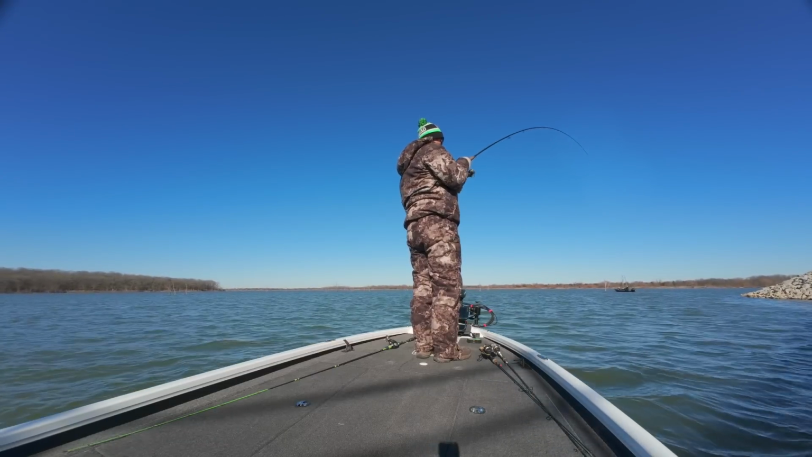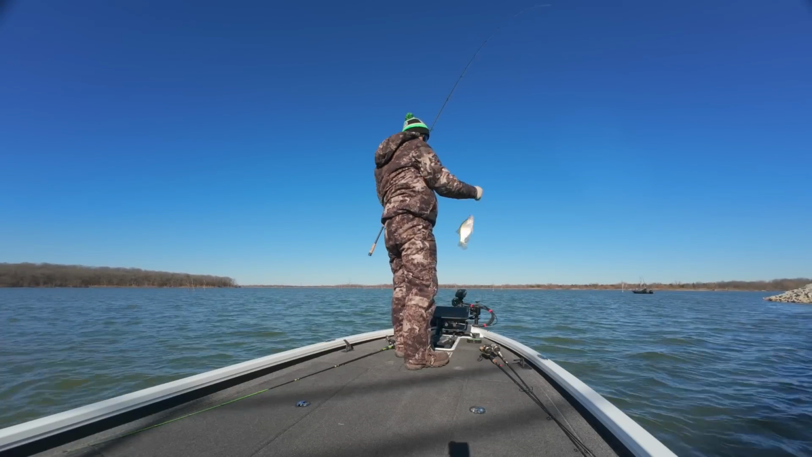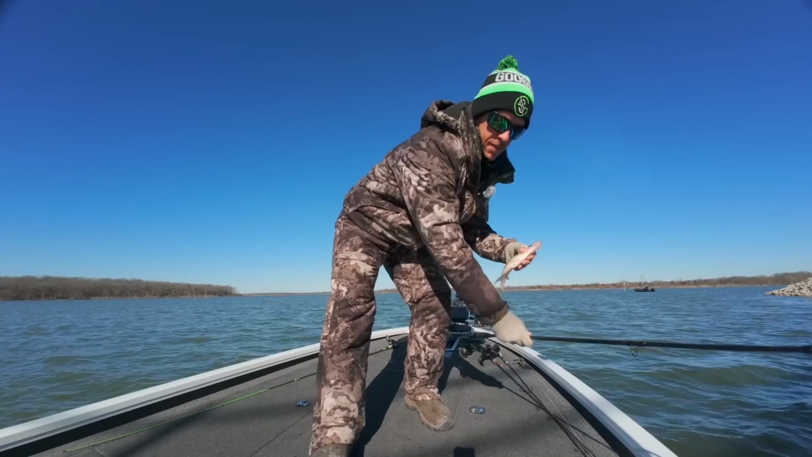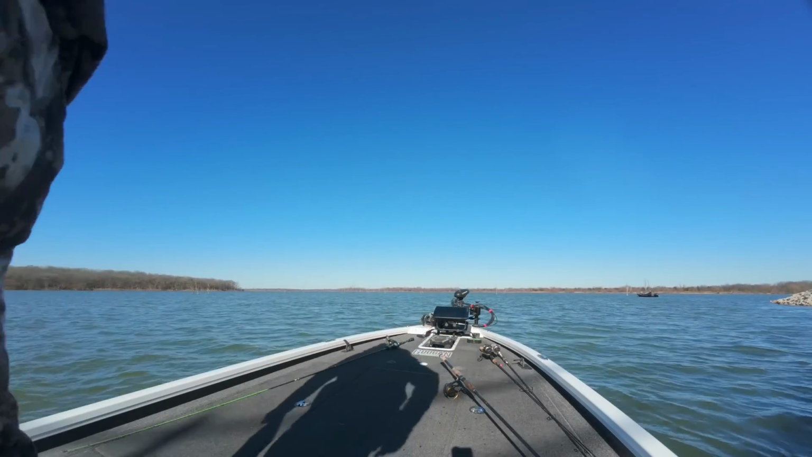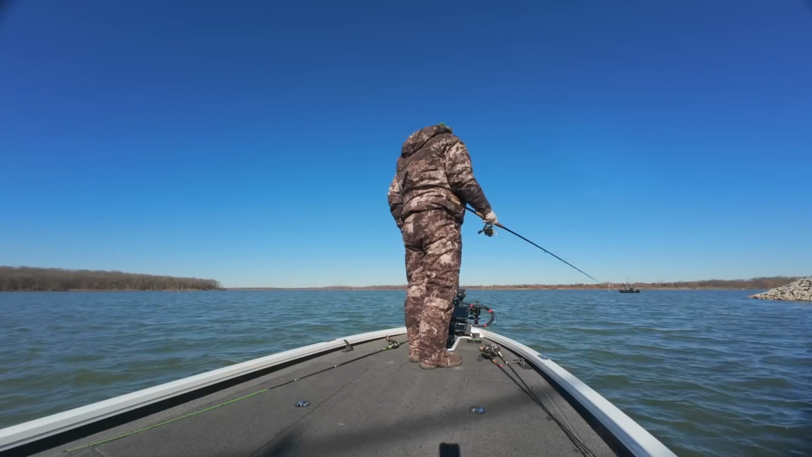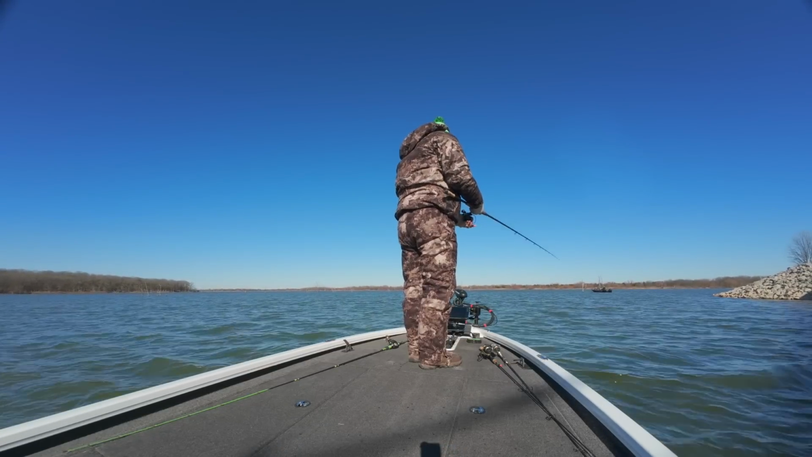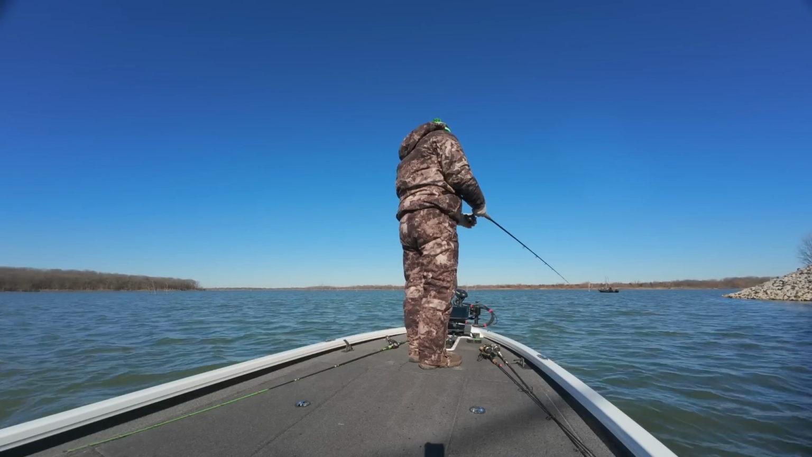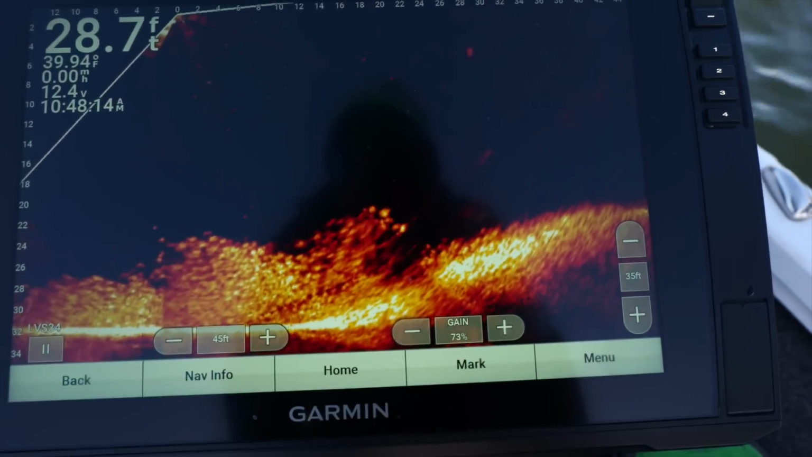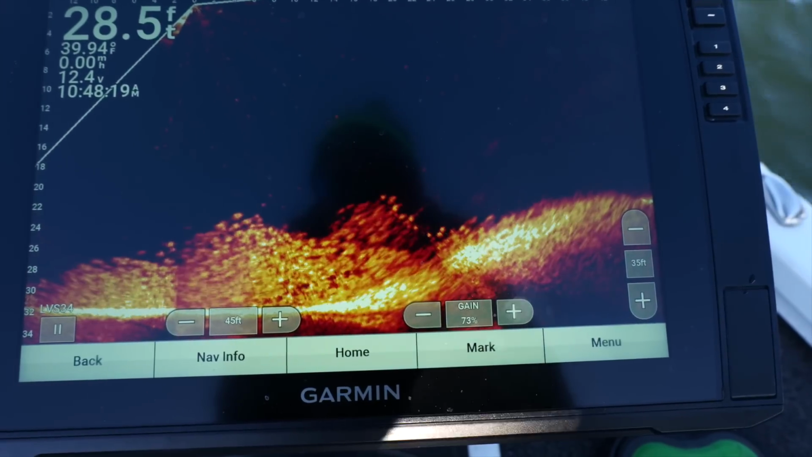There we go. Oh. First crappie of the day. Dead stick. They like that chartreuse and black. I think that's going to be a key. God, there's so many fish down here. Wow. The train is literally scaring these fish.